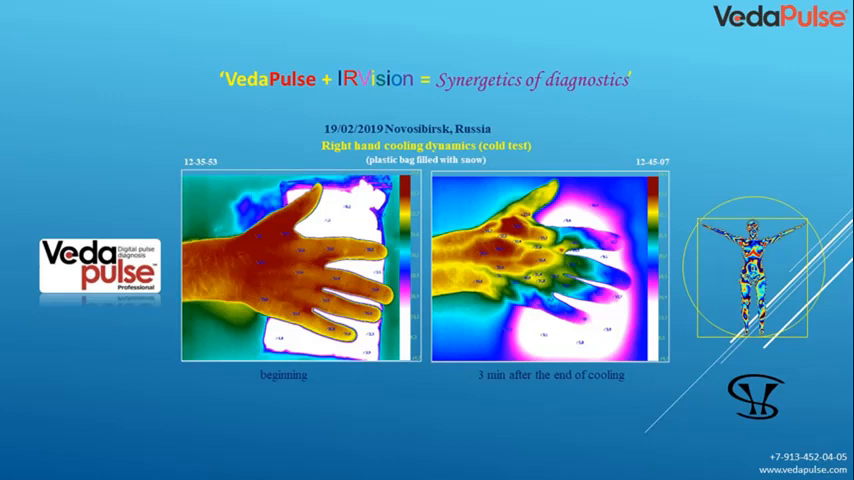He was also implanted a sinoatrial node. Here you can clearly see that thermal navigation helps us to navigate well, in those moments where there are some problems. This was the opening episode.